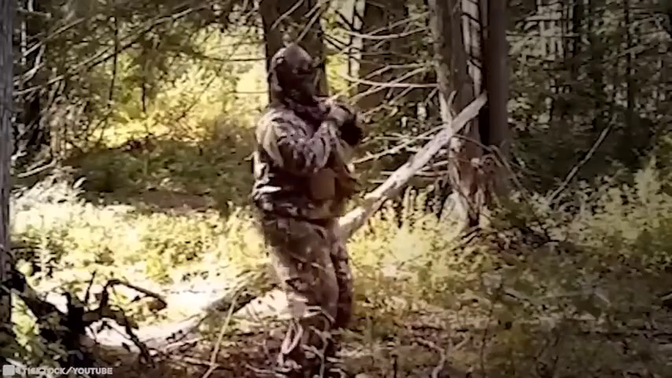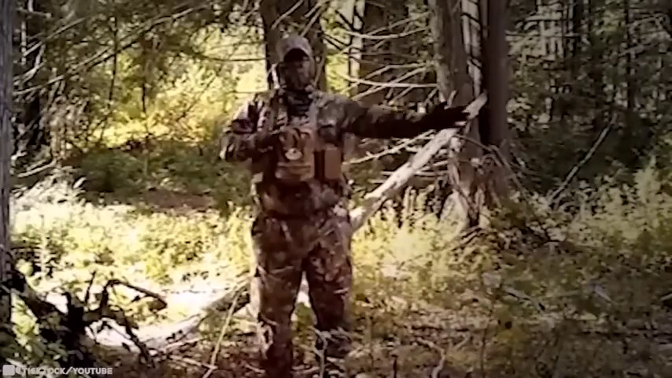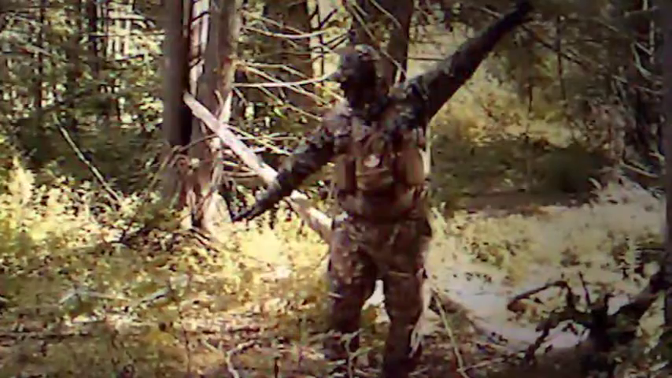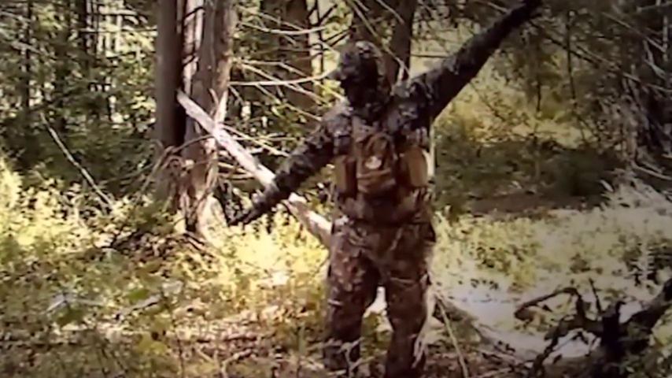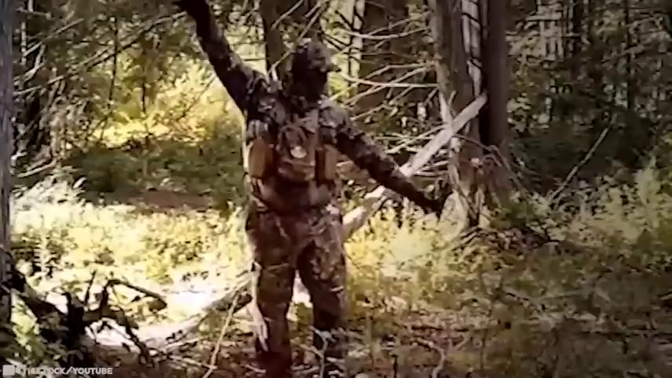This video of the trail camera shows an exceptionally well camouflaged hunter who probably noticed the camera and decided to have a little fun. He enjoyed the photos to the fullest and would probably be surprised to know that his videos dancing to the camera were shared on TikTok and went viral.